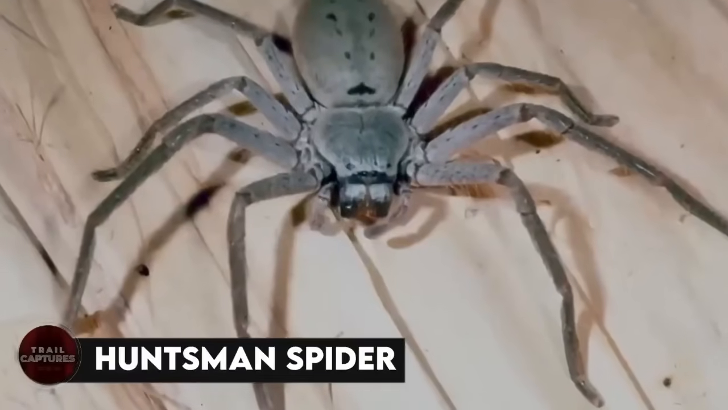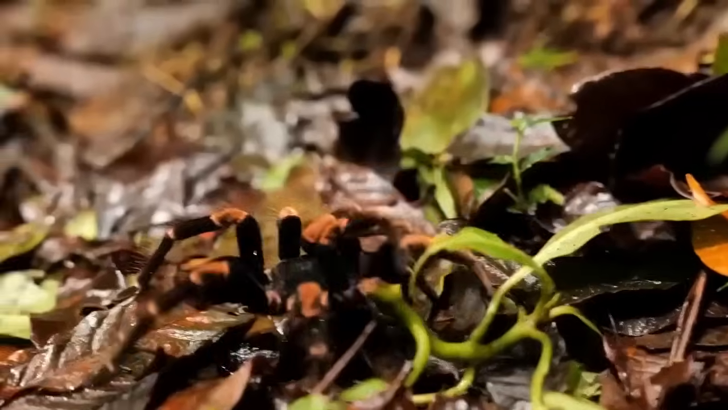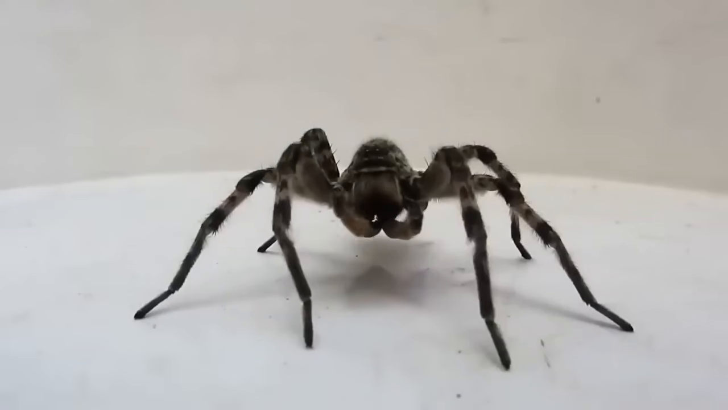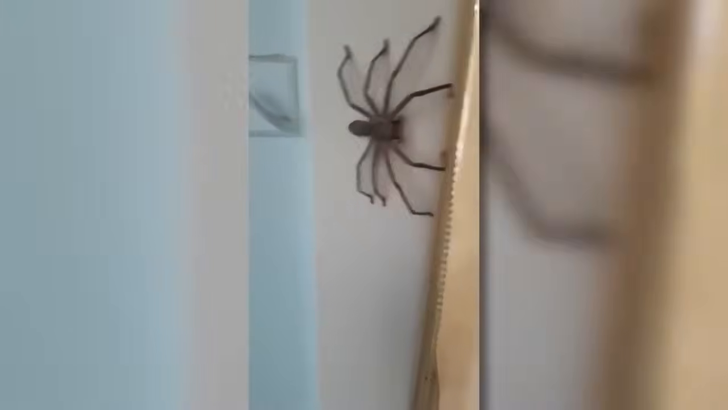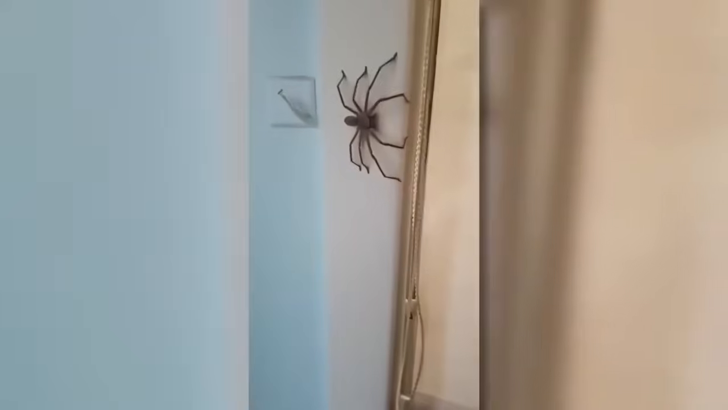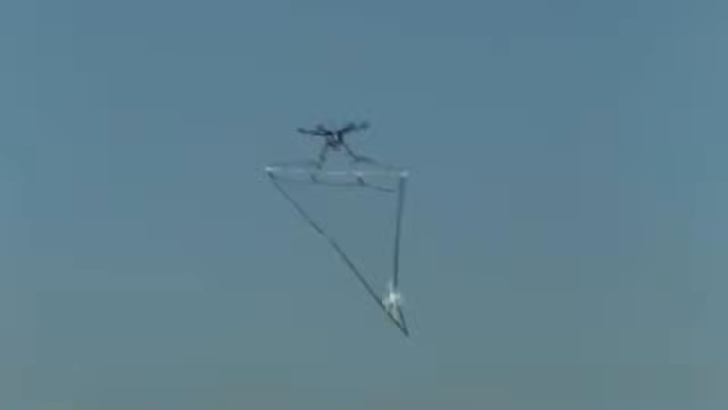Huntsman spider. If you're afraid of spiders, you might want to skip this part, because what's coming up next is going to give you the creeps for at least a week. It's the huntsman spider, and as its name suggests, it's one of the scariest spiders out there. Just take a look at its enormous size. If I saw one of these in my room, I'd seriously consider moving to a different country.